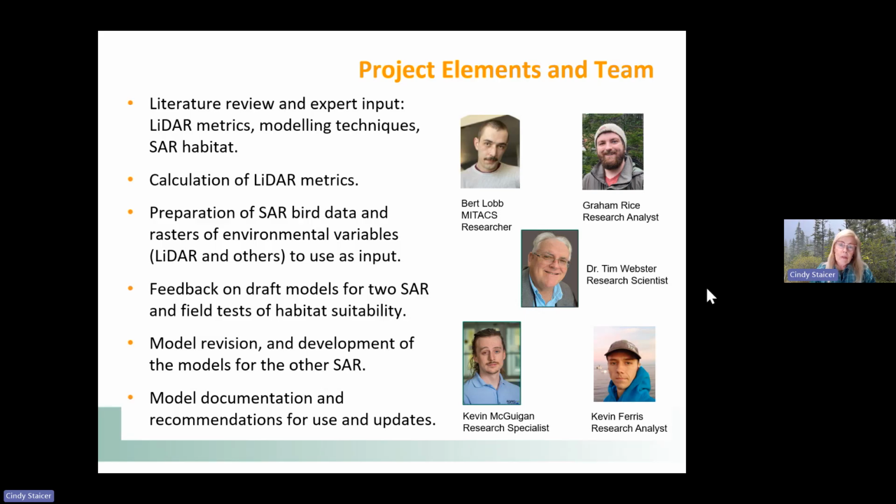I want to give you a brief overview of some of the main project elements as I saw them occur. It started off with a literature review and expert input, looking at how LiDAR metrics have been used in other studies for modeling habitat, looking at different modeling techniques, and also doing a thorough literature review on the habitat of the different SAR of interest.